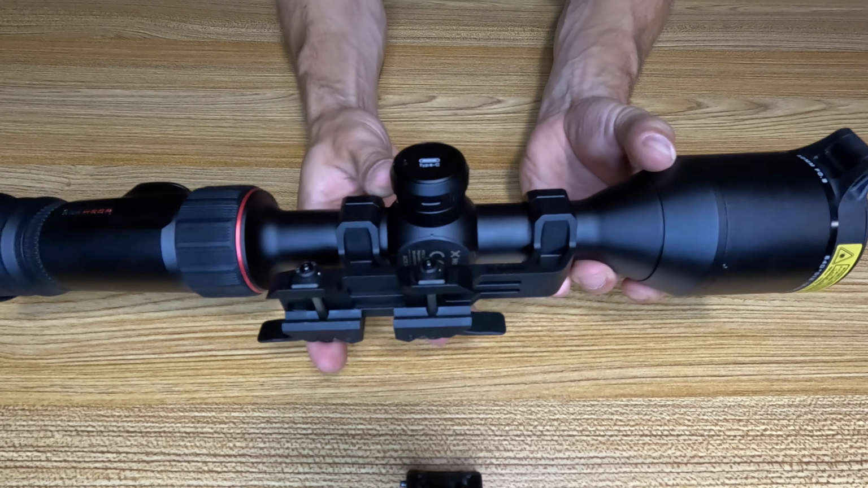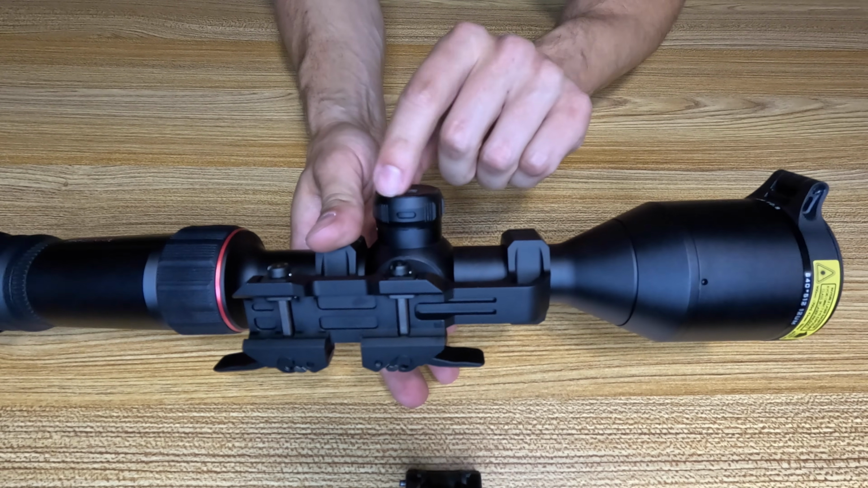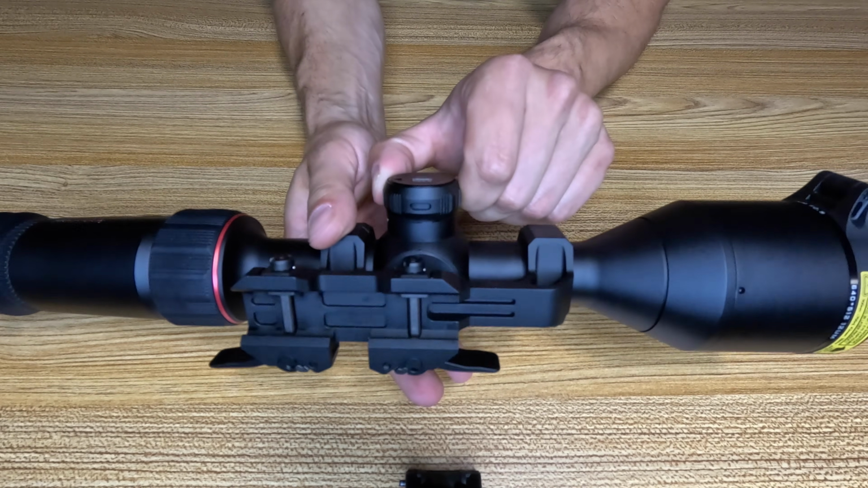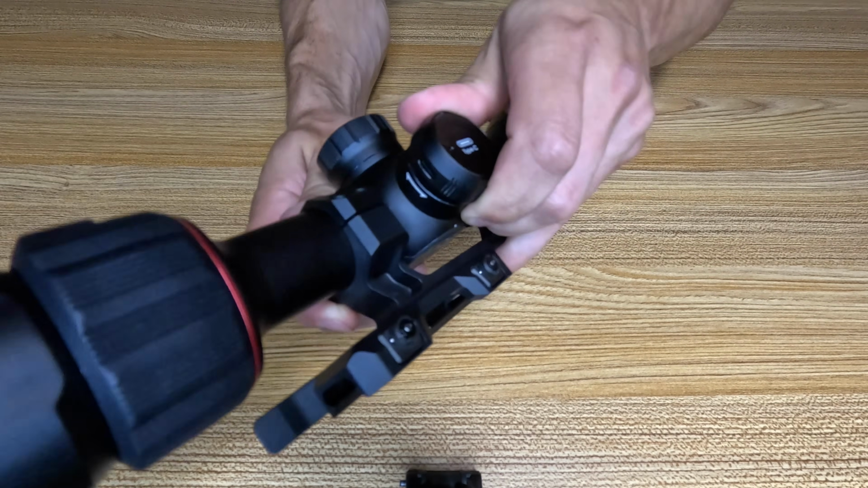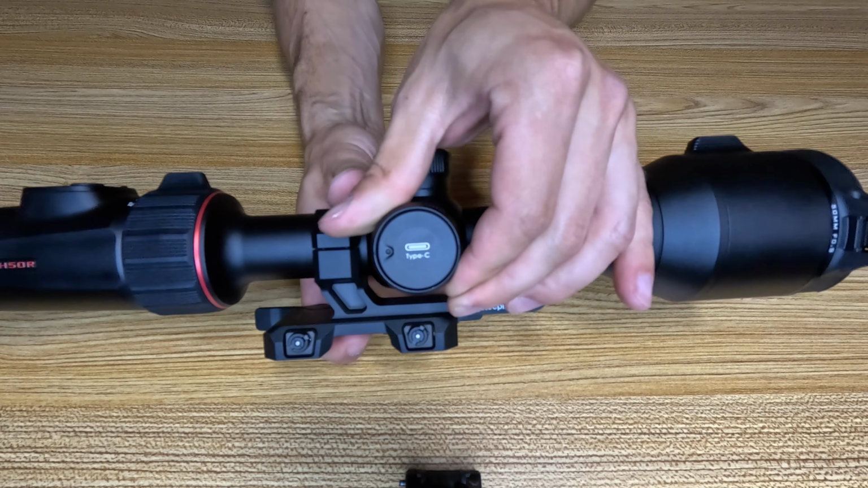So this is another cool feature that I like, that you don't have any rubber cups or anything that's sealing off from getting water or any kind of moisture in there. So right now you can see we've got it closed, and you go ahead and turn it. And now you've got open access to be able to get into your USB. Then turn it back to go ahead and seal it back off.